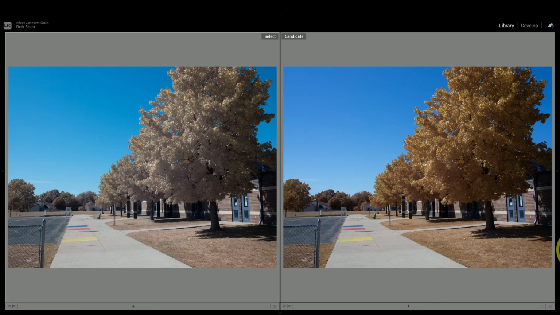Let's compare a shot taken with the 80A to the full spectrum camera. On the left here is a shot with the full spectrum camera, no filters, and then on the right is the shot with the same full spectrum camera with just the 80A filter applied. As you can see, there's more saturation in the foliage and the sky is slightly bluer.